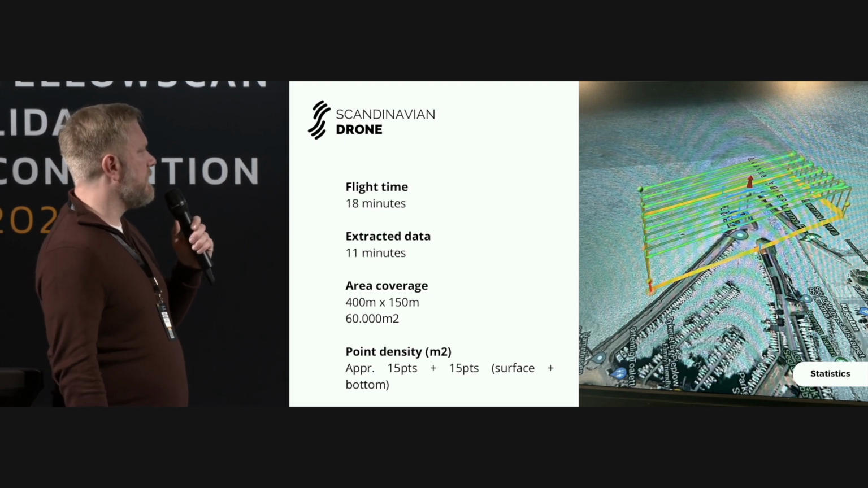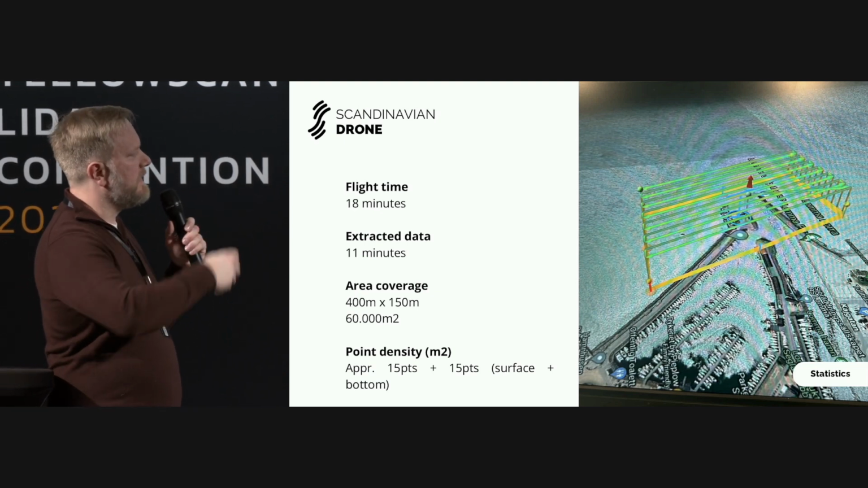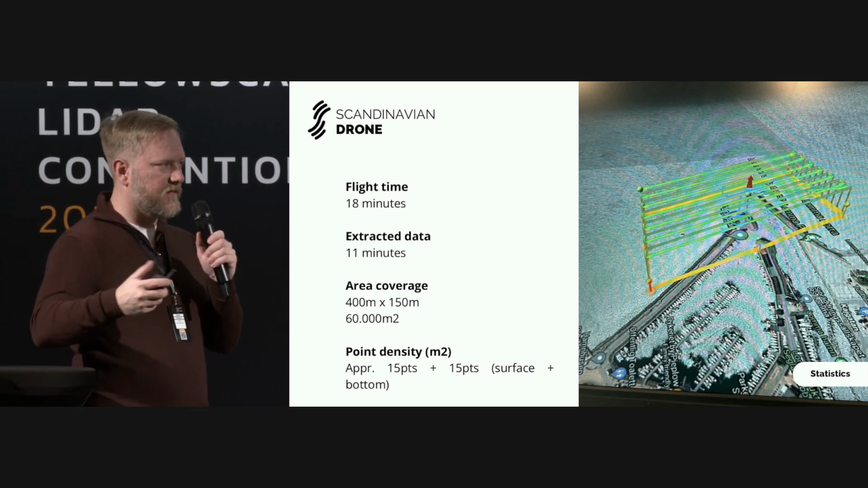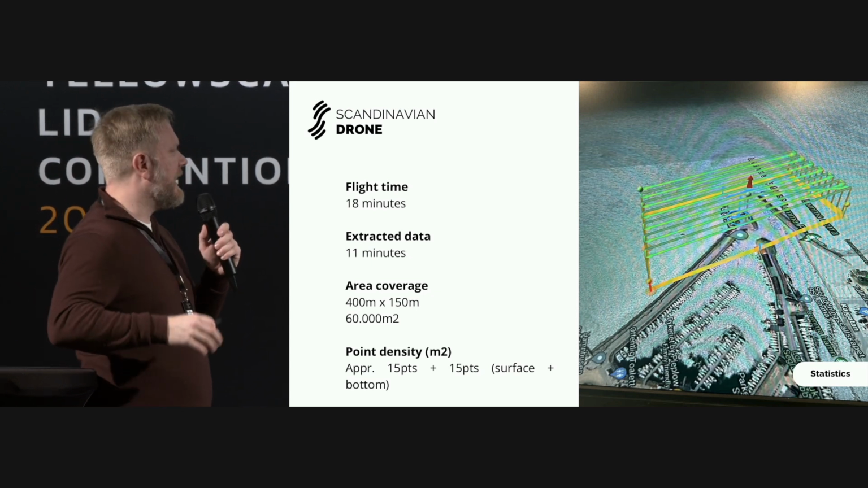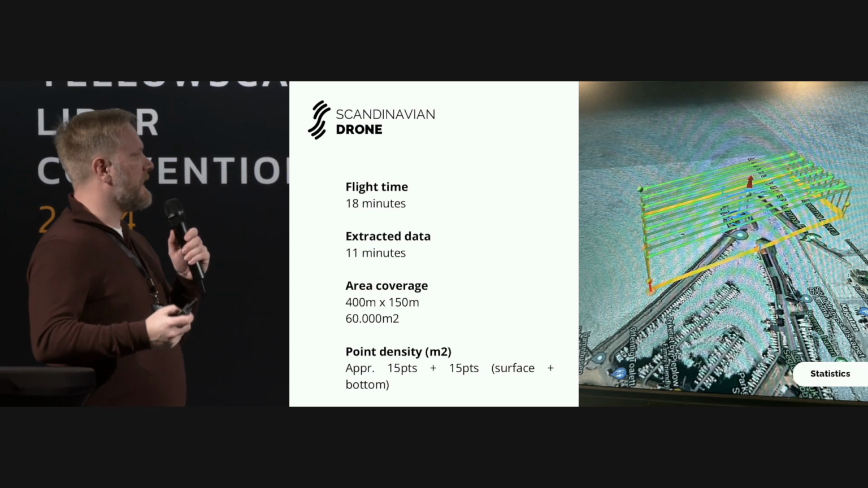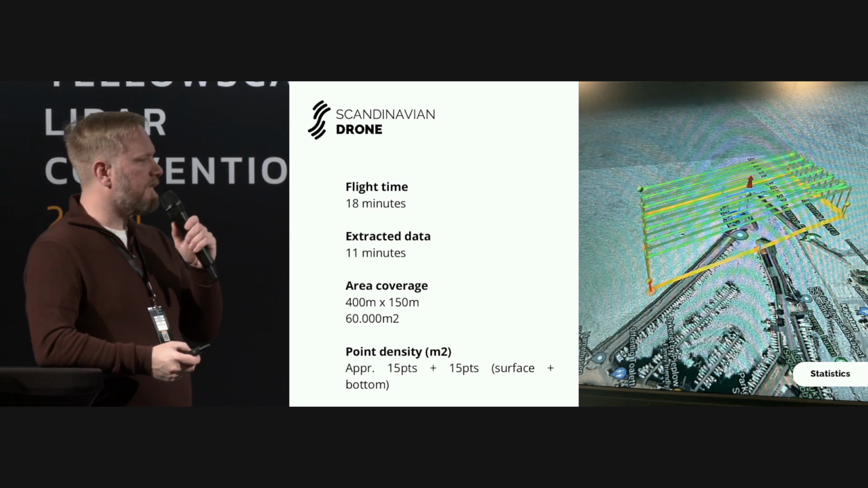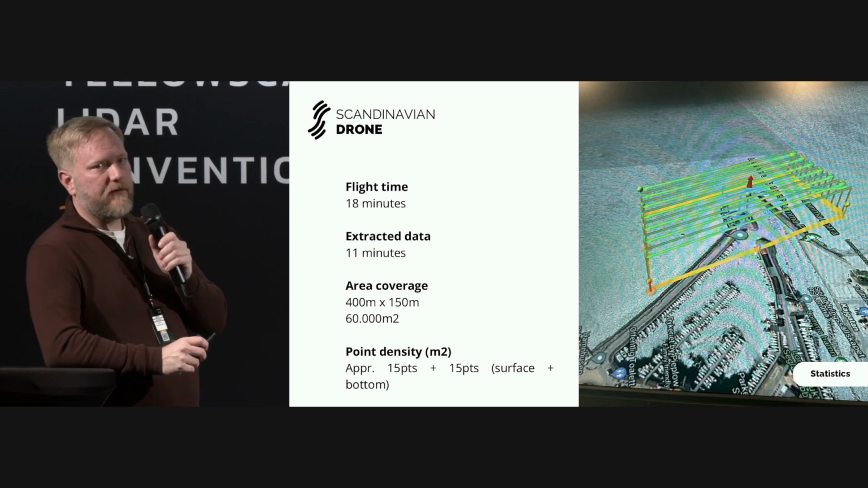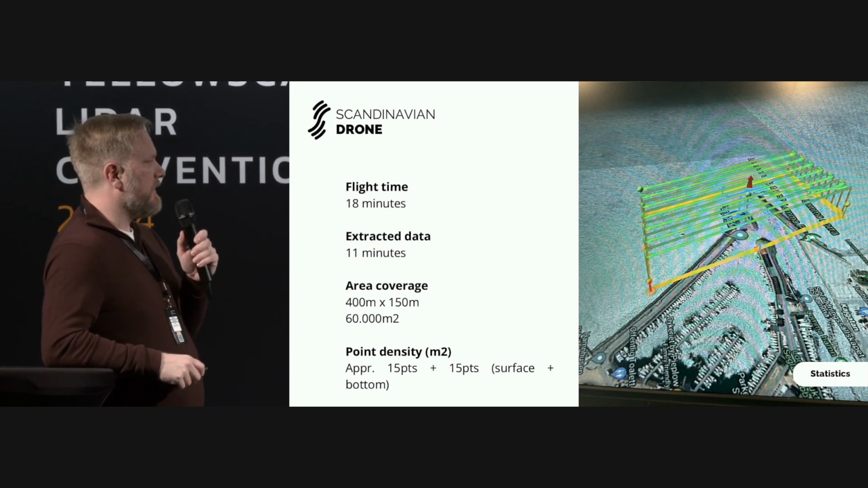So for a couple of the flights where we did this surveying, we had about 18 minutes of flight time from the takeoff to the landing. And from that, we extracted about 11 minutes of data, covering approximately 400 by 150 meters in one of those flights, which gives you 60,000 square meters. So you can get a pretty decent coverage with this method.